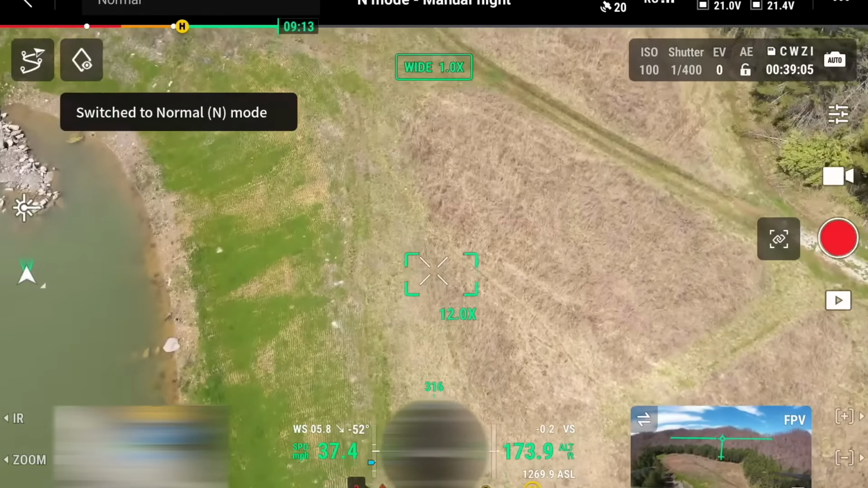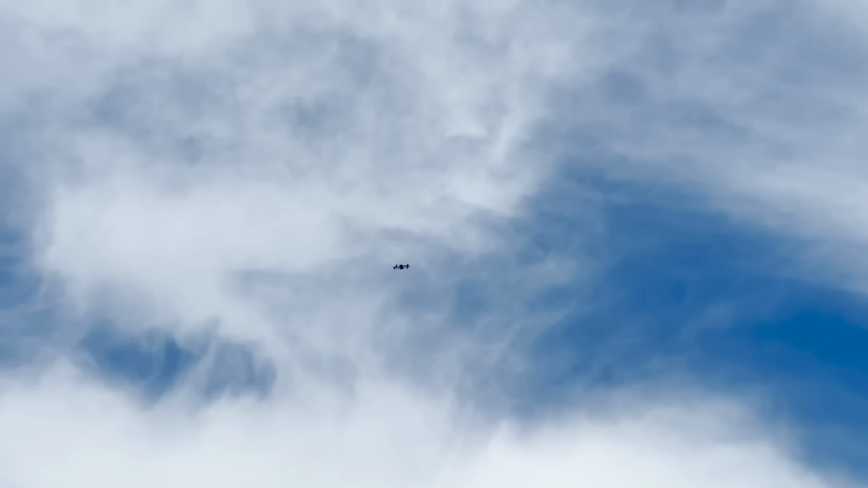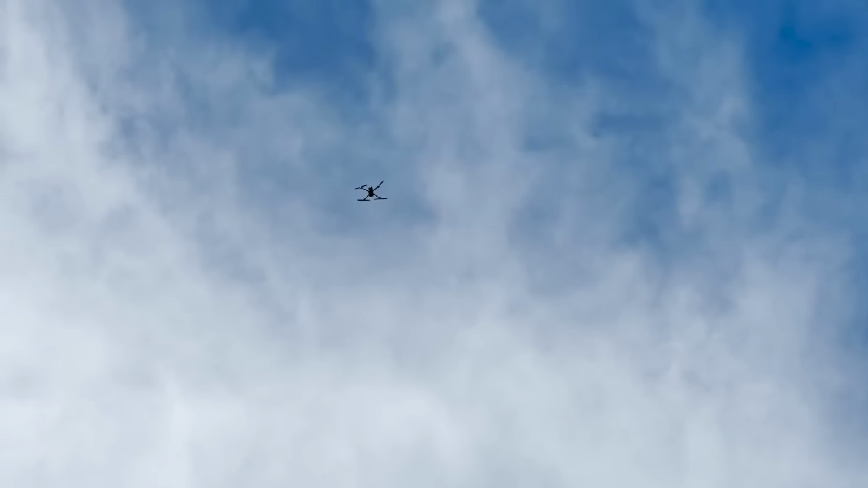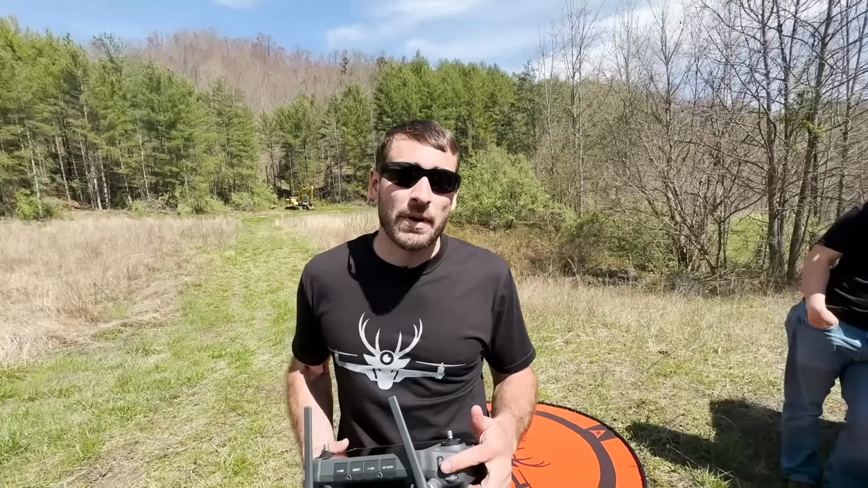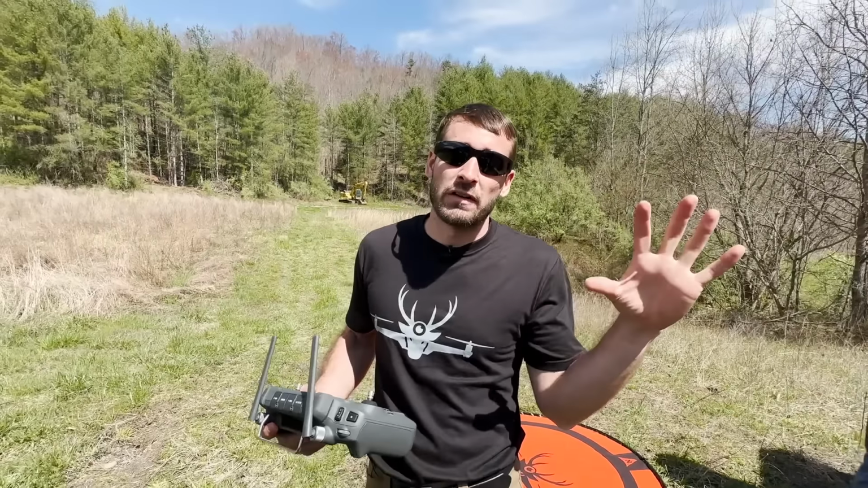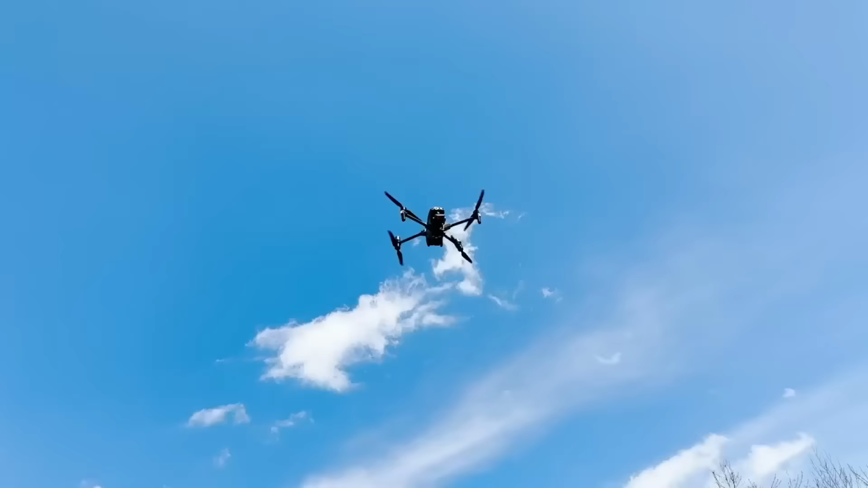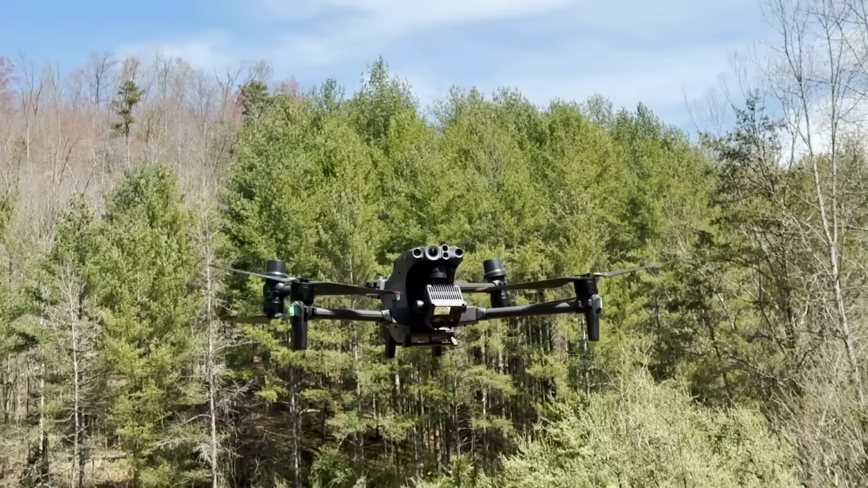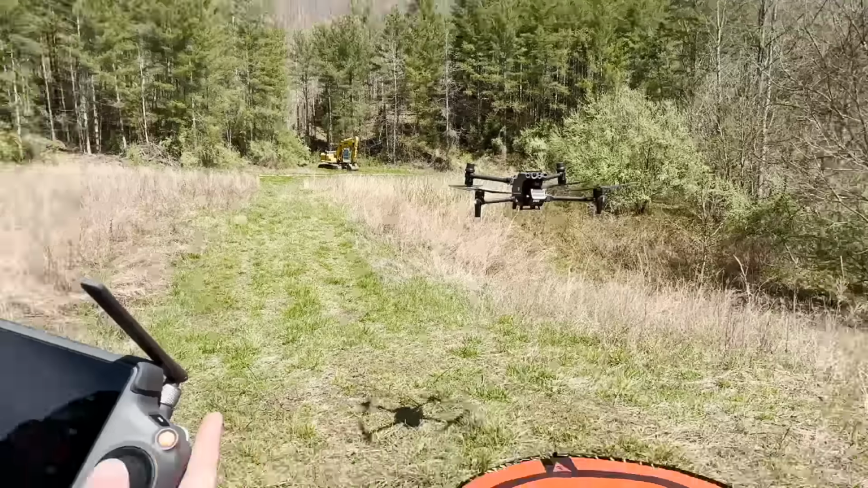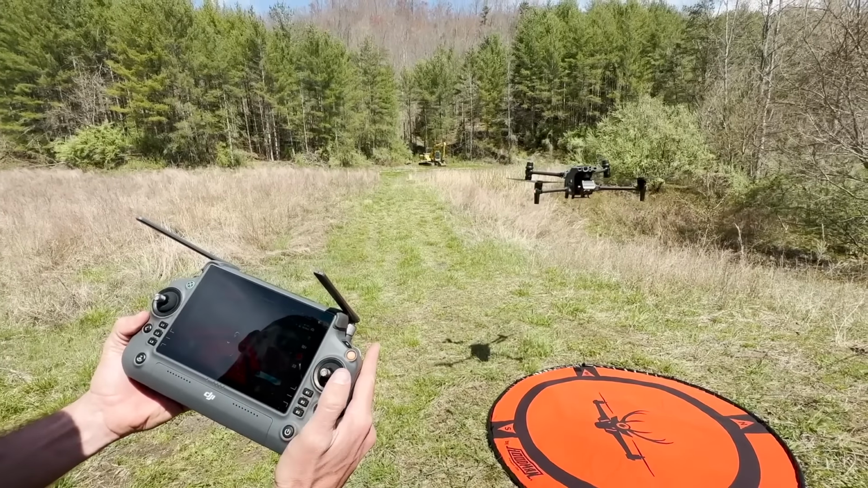See how much slower it had to go? Now if you put that in tripod mode, it'll only go 15. It'll go 30 in normal, 15 in tripod, and 50 in sport. Okay. I have to just barely move. Look how little I moved that thing.